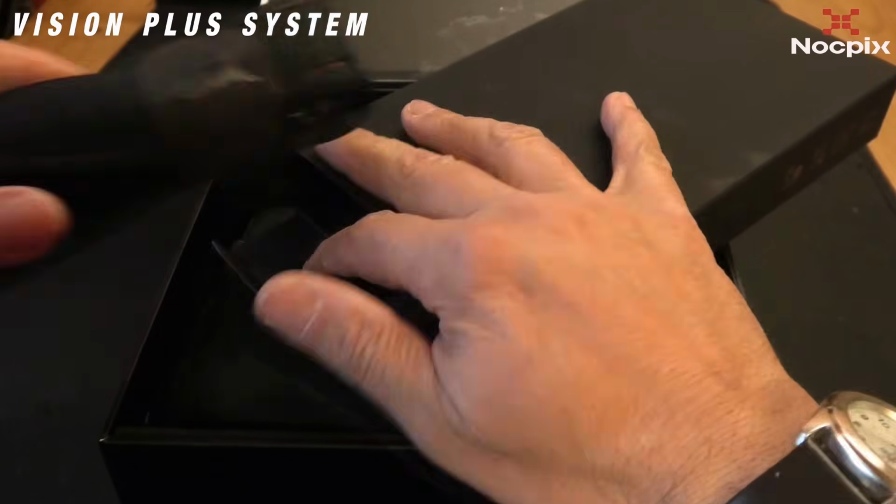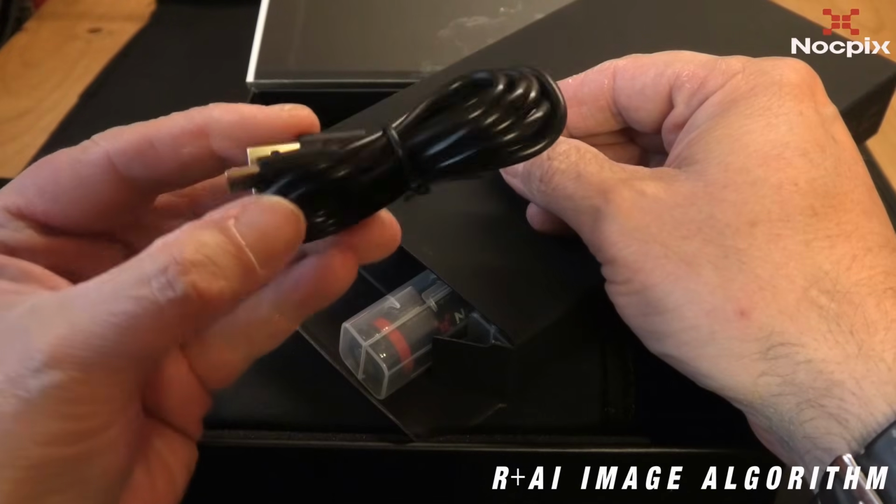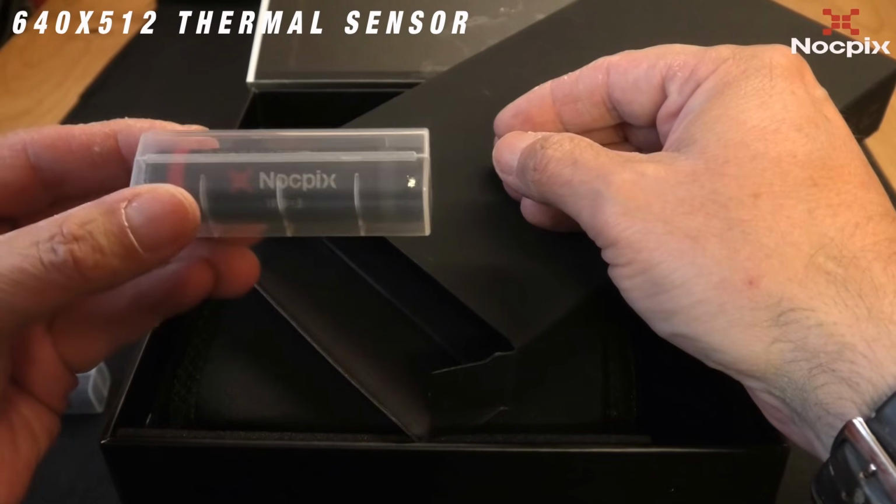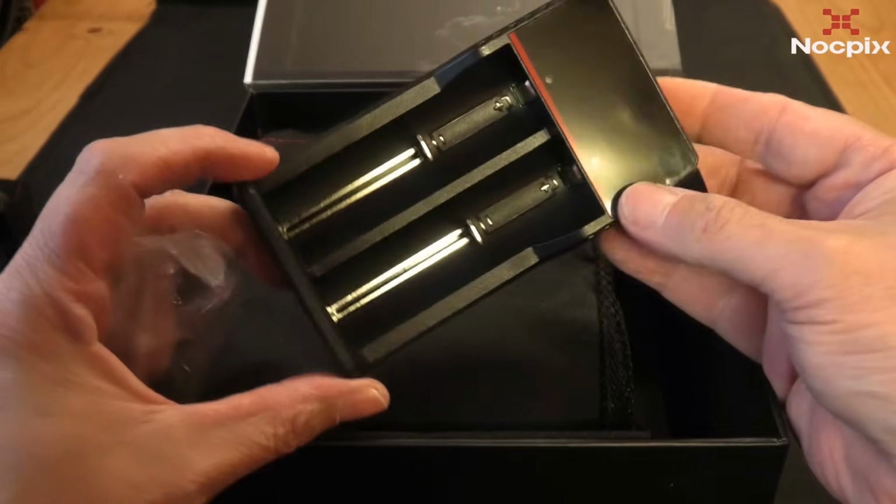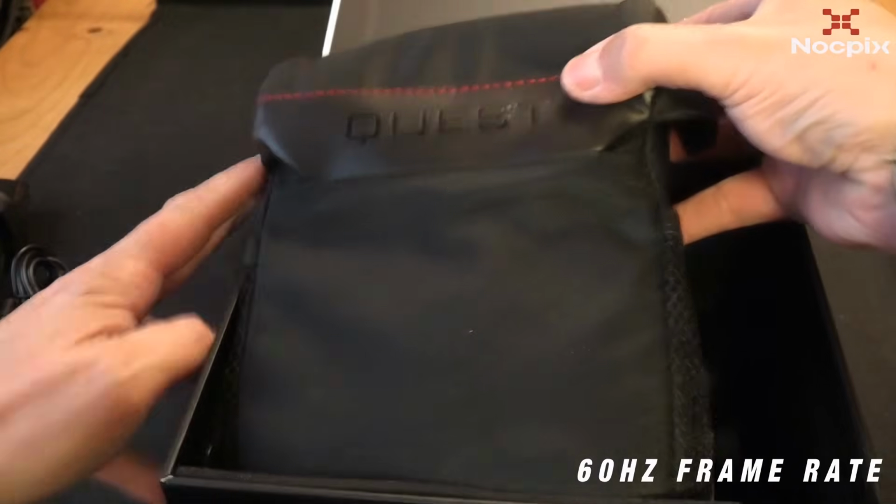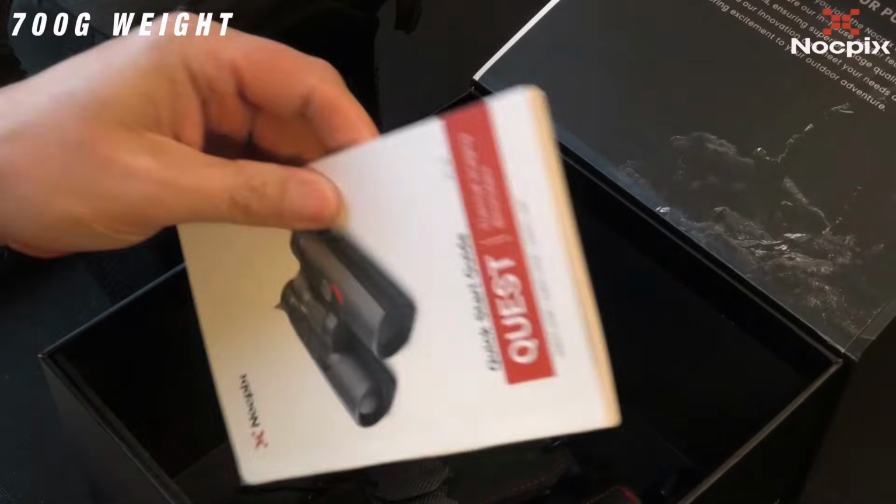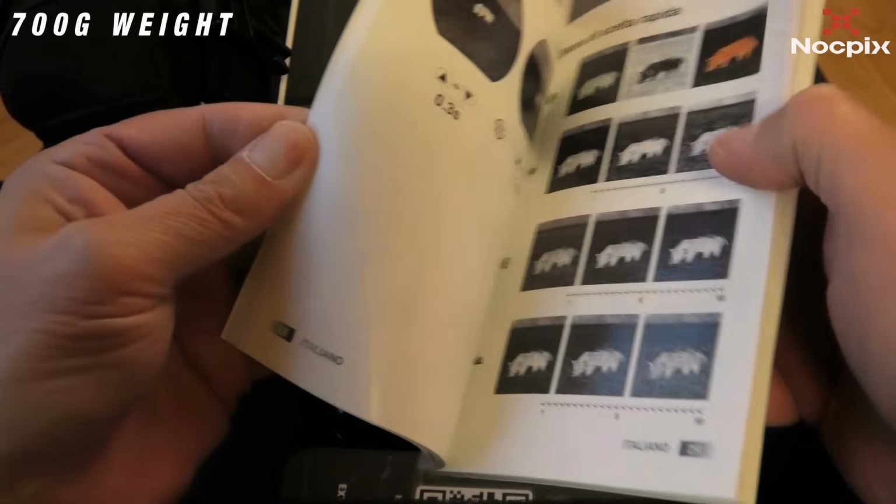Now, well boxed magnetic box. We've got a neck strap, a charging cable, and you're not only getting 1 battery but 3 batteries. Now that coupled with the inbuilt battery on the Quest, you get a massive runtime. Now runtimes do vary when using the rangefinder, roughly about 4.5 hours runtime. Now without running the rangefinder, Nocpix states a 6-hour runtime, and I would say that's about right.